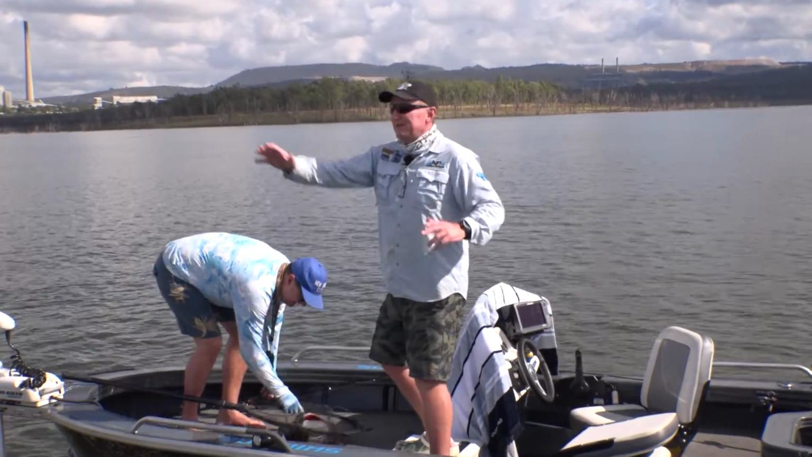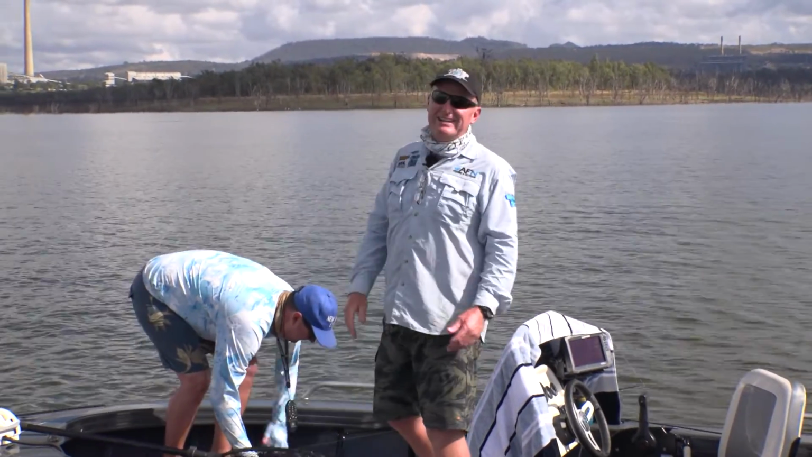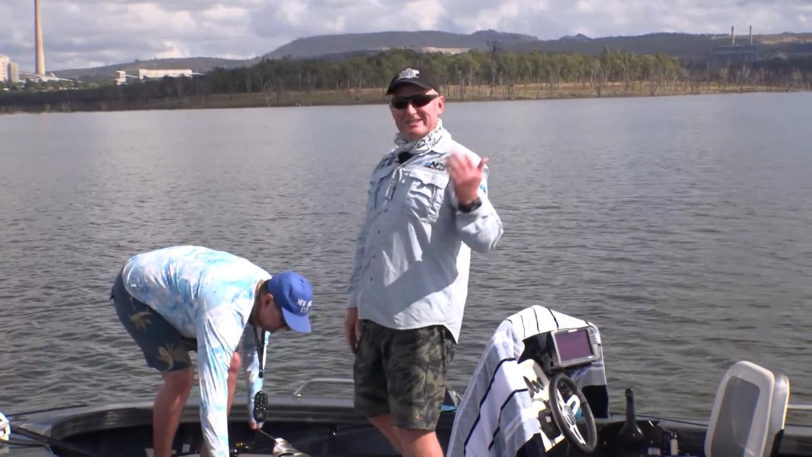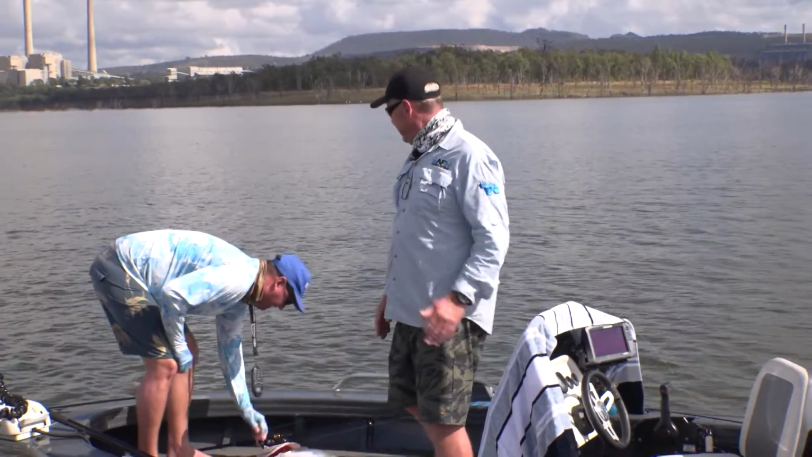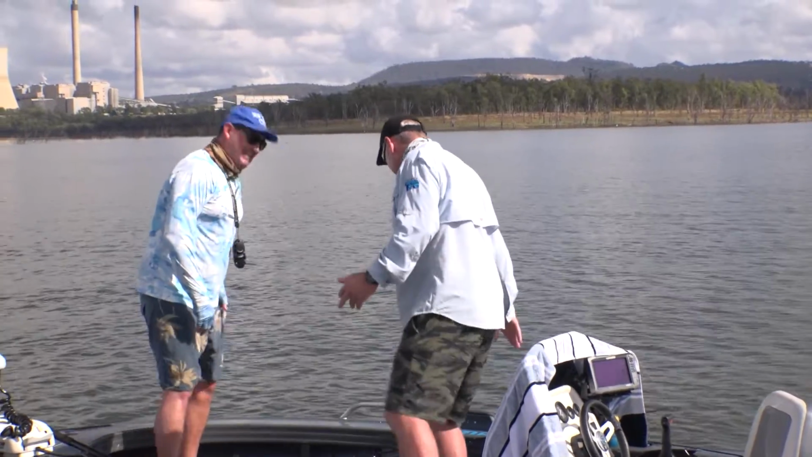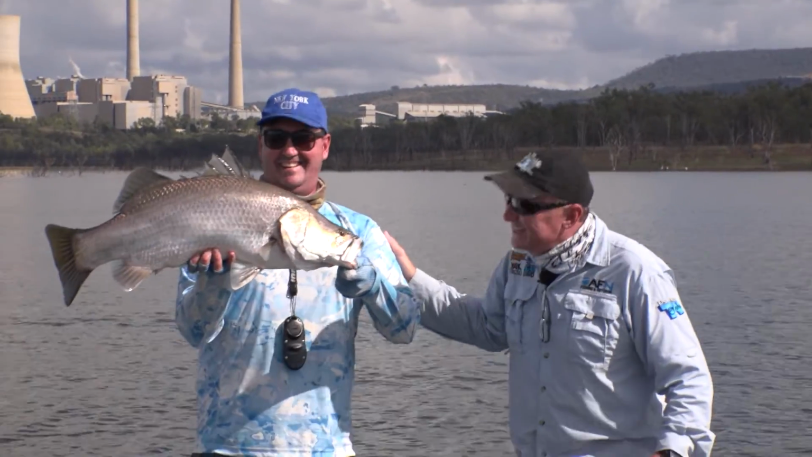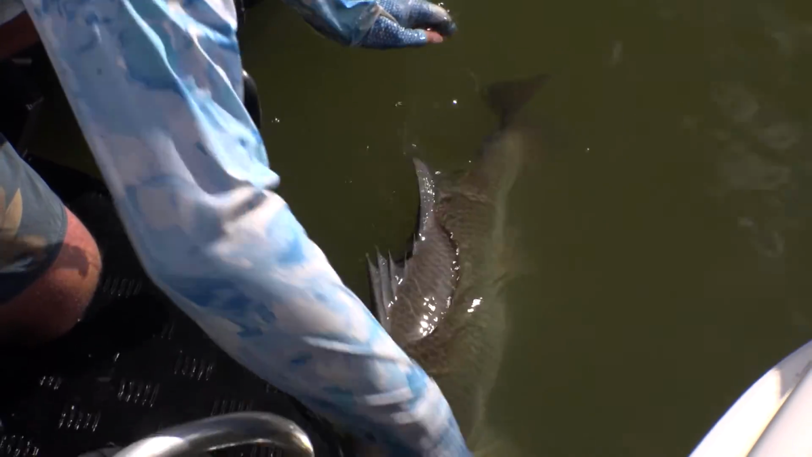We were actually trolling. We were going one way, Andrew's going the other way. Just said to each other, oh, it's pretty quiet, nothing going on. And all of a sudden, out the back, I saw his rod go. And then we just saw this barra explode out of the surface. Mate, pick him up. Let's have a squiz. Look at that bad boy. That is magnificent, mate. Well done, eh?